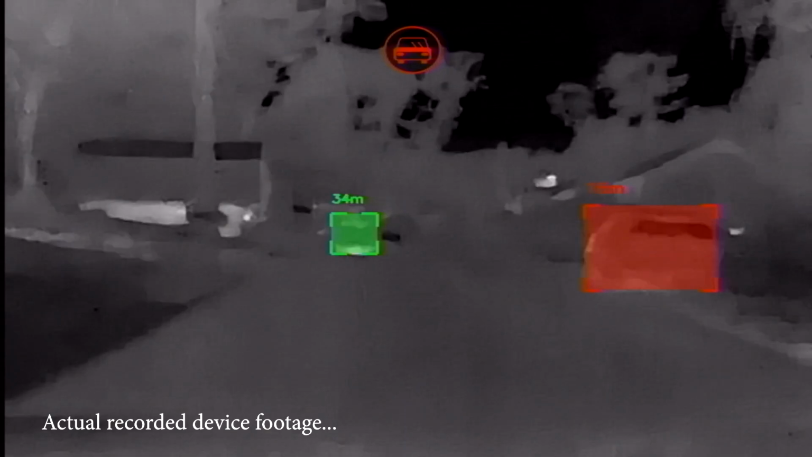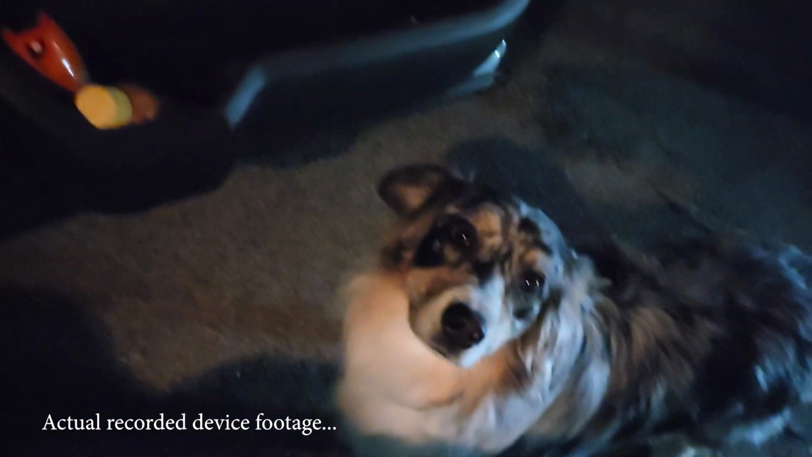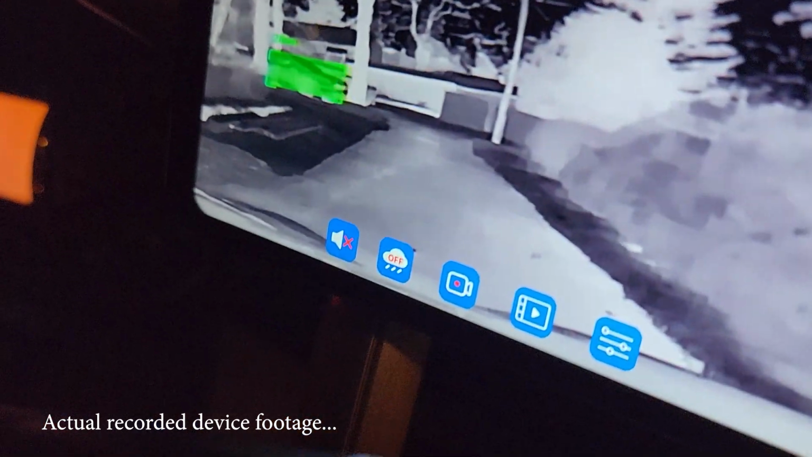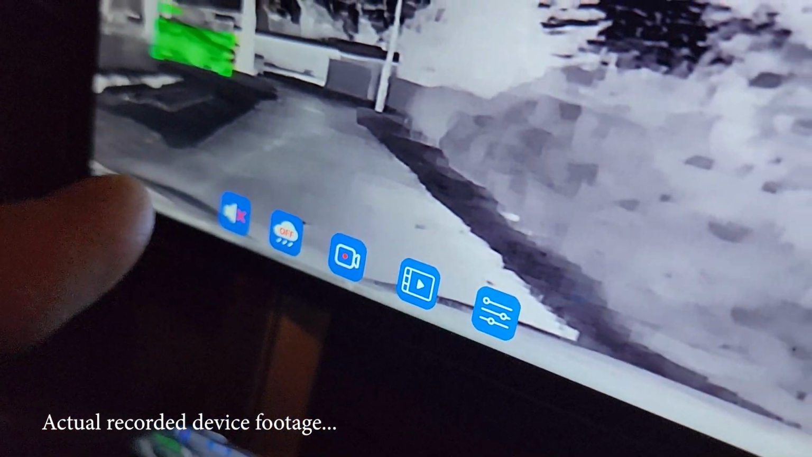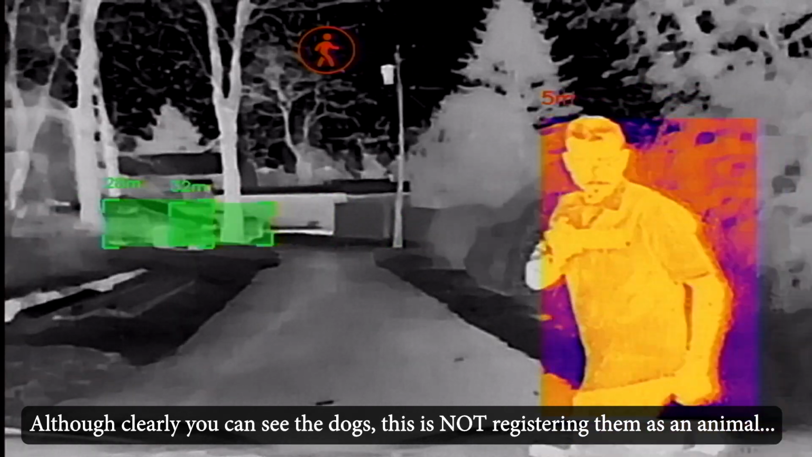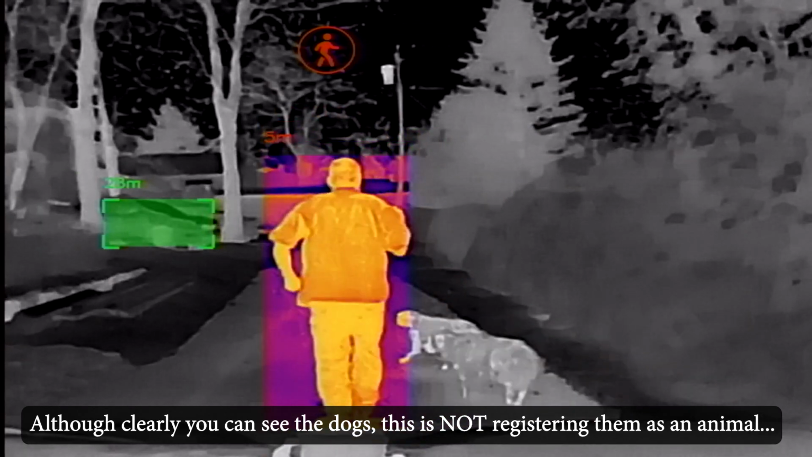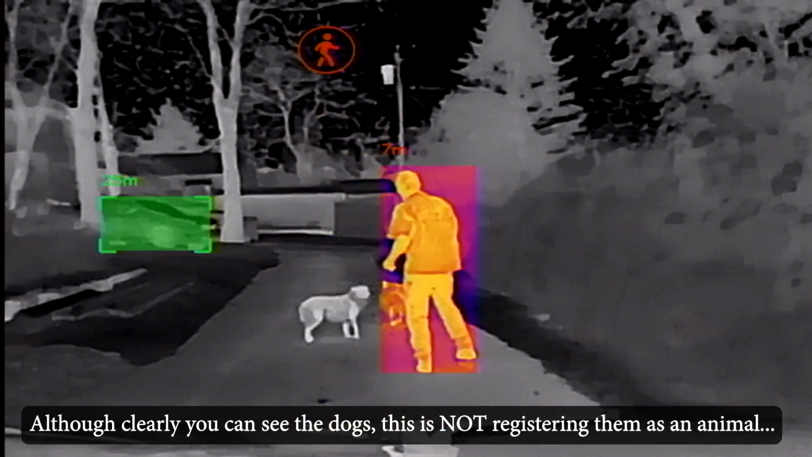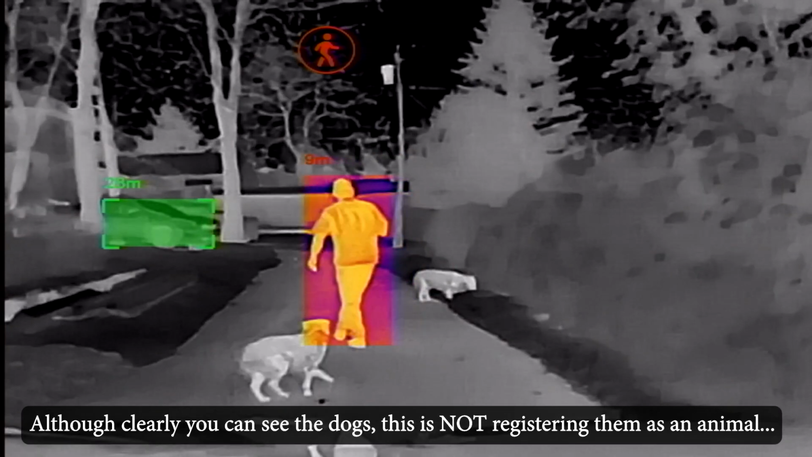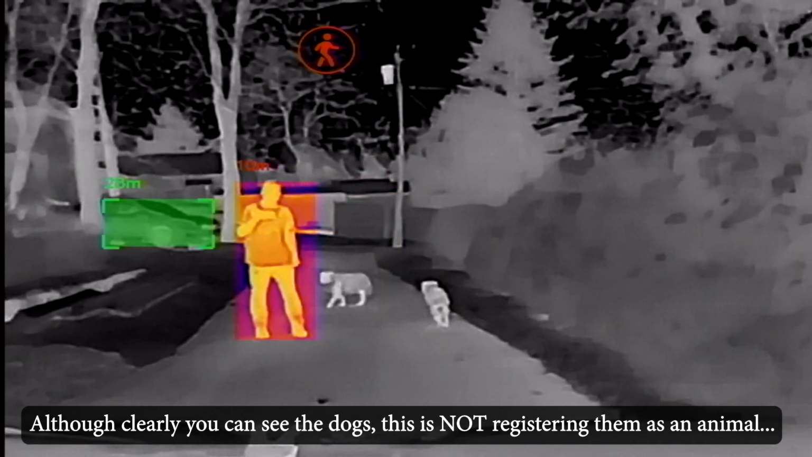Very interesting. I got my dogs. Gonna take them out in front of the truck to check the heat signature and see if it picks them up. Now at this point you can see it is in the record mode, and let's see what we get. Come with me. Come on, this way. Come on, girls. So you can see clearly it's very dark, right in the middle of the driveway. This should be picking them up. What are you doing, girls?